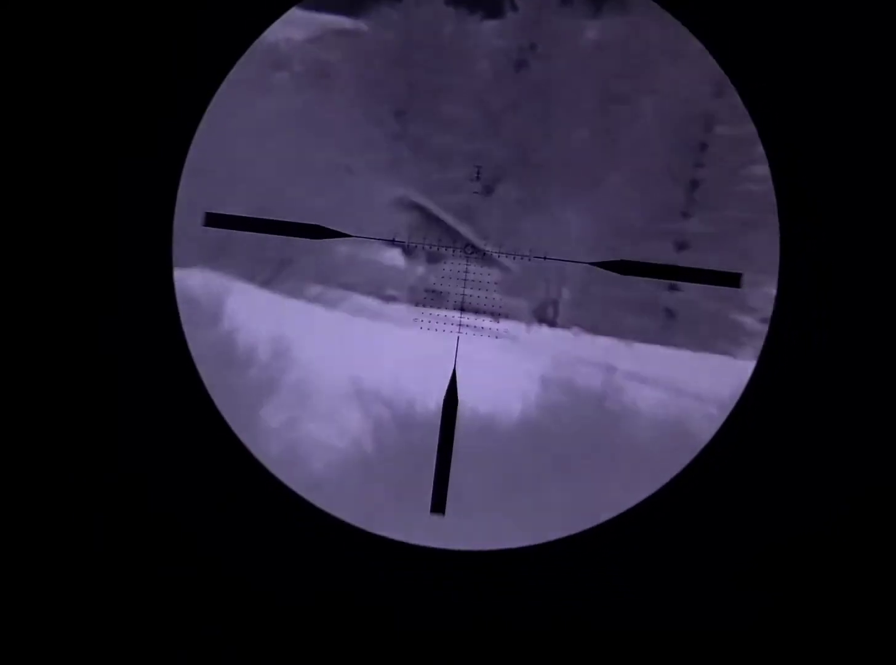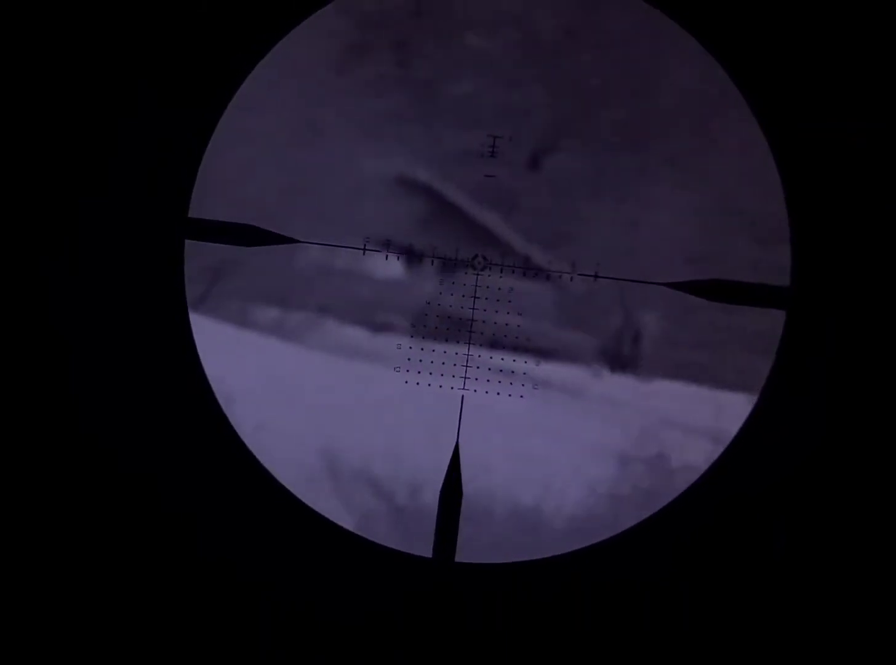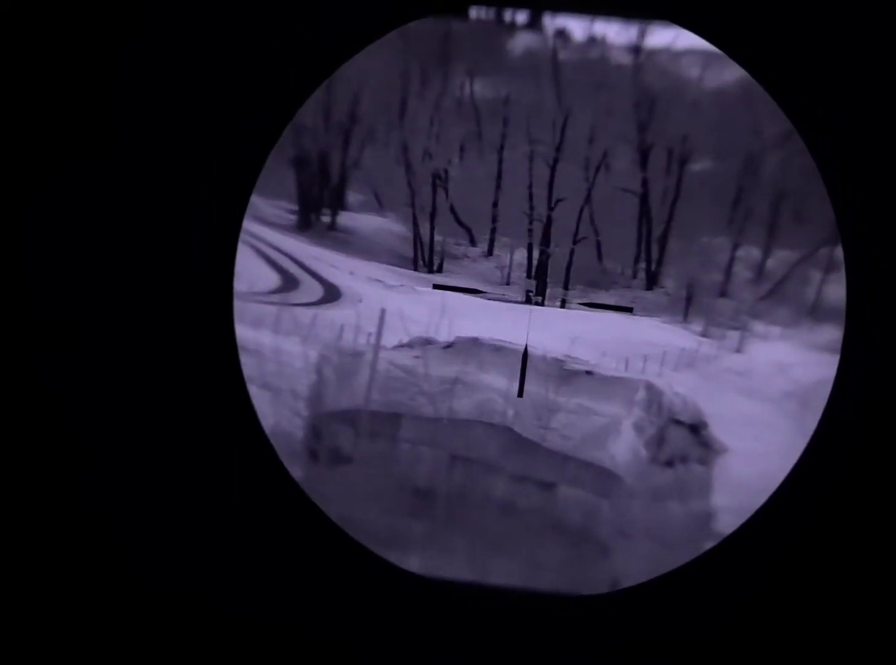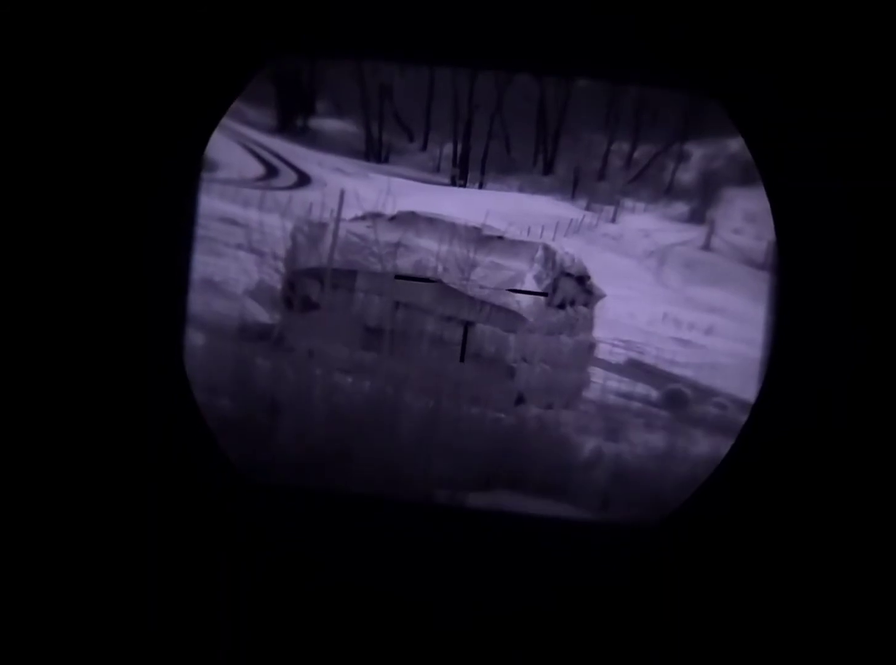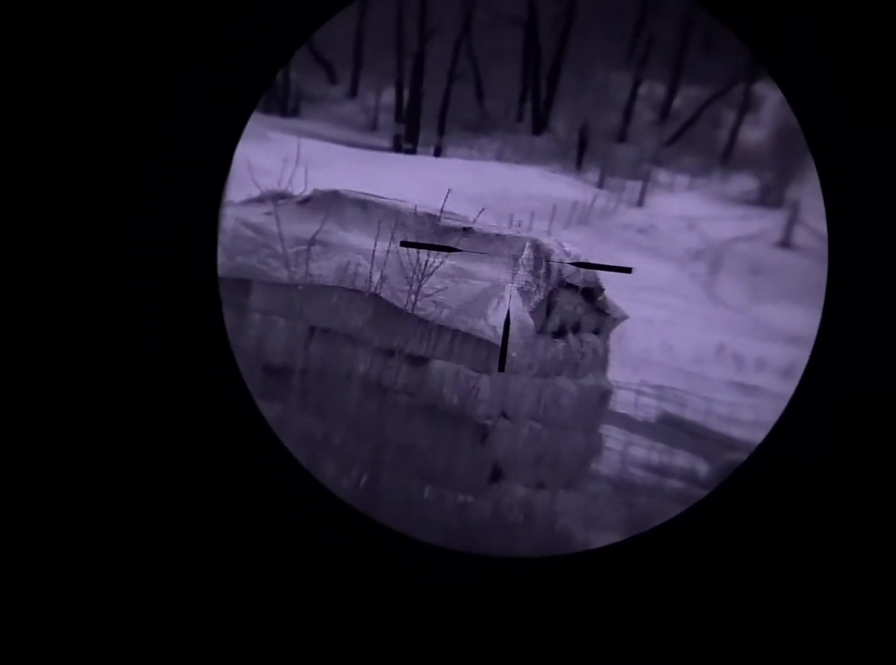So here in the distance, roughly 200 yards from my position right now. Fake deer. 150 yards. Bale of hay. We'll get this towards focused. Focus back out.